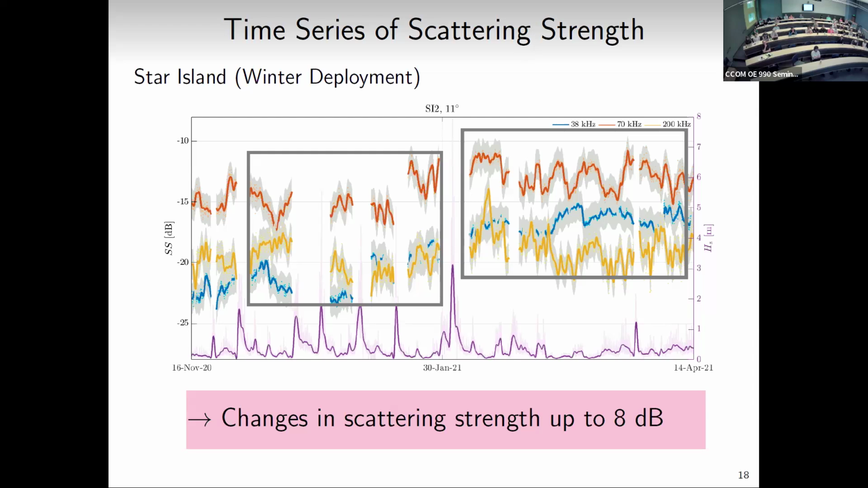You get a change of up to 8 dB, depending on what frequency you're looking at. And this is all at one grazing angle, about 11 degrees, further away than if you were closer in. So this is interesting. There's variability, and we think it's related to storm activity.